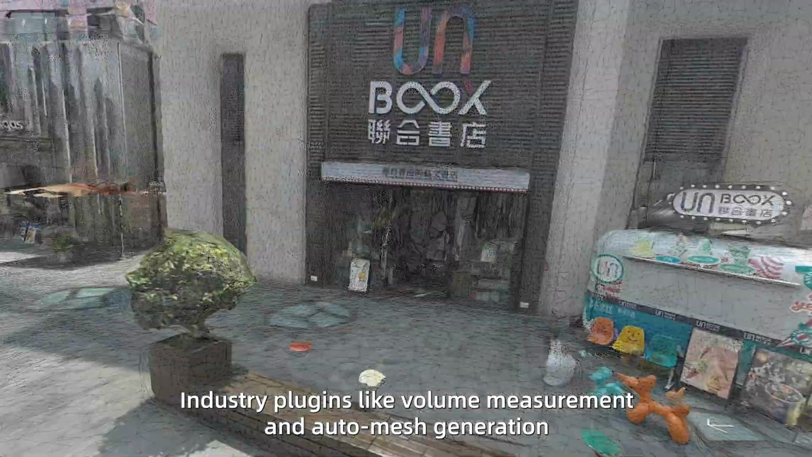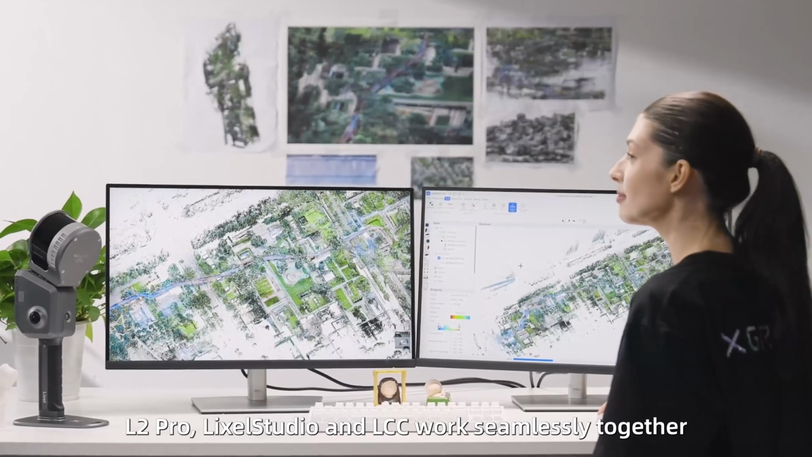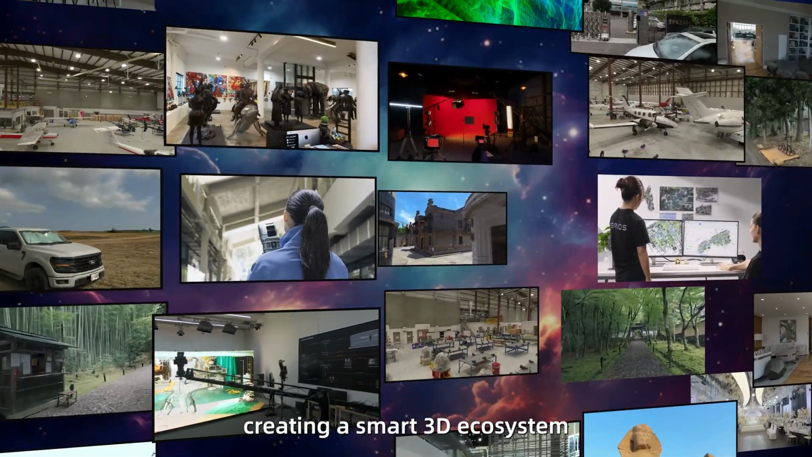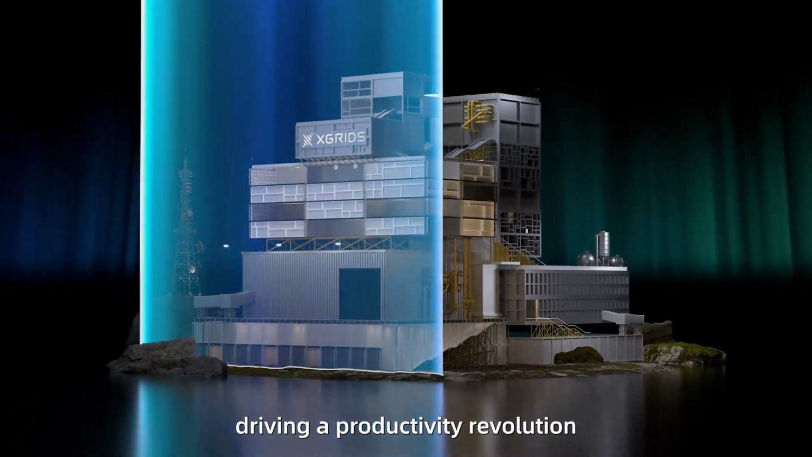Industry plugins like volume measurement and auto mesh generation make it more powerful and intelligent. L2 Pro, Lixel Studio, and LCC work seamlessly together, creating a smart 3D ecosystem from data capture to model creation, driving a productivity revolution in the era of spatial computing.